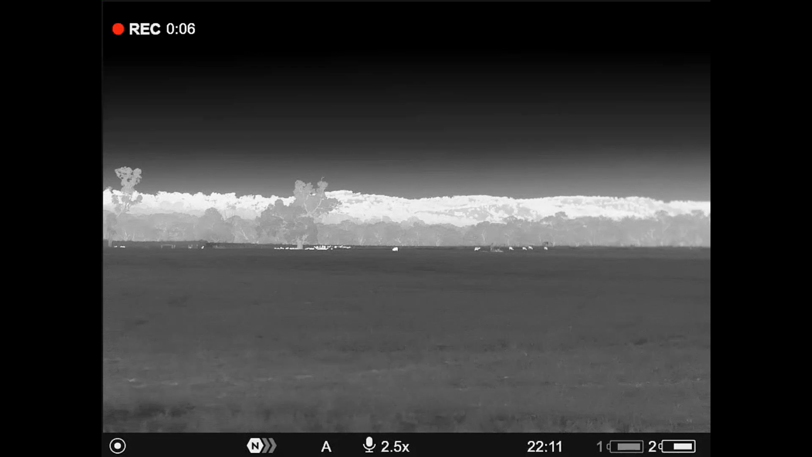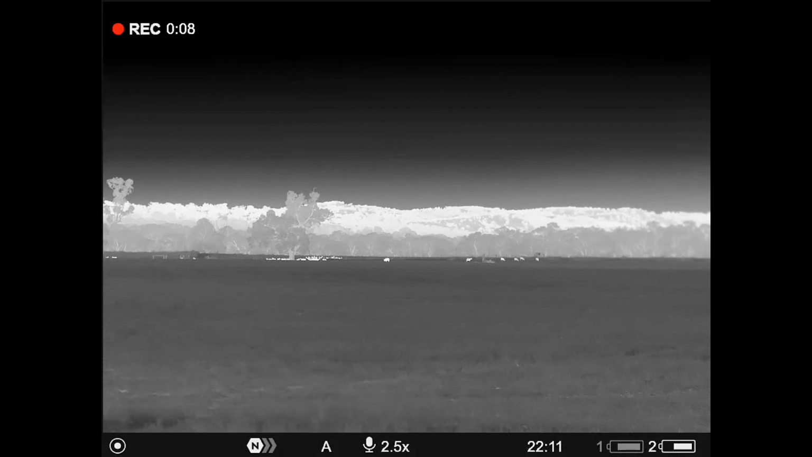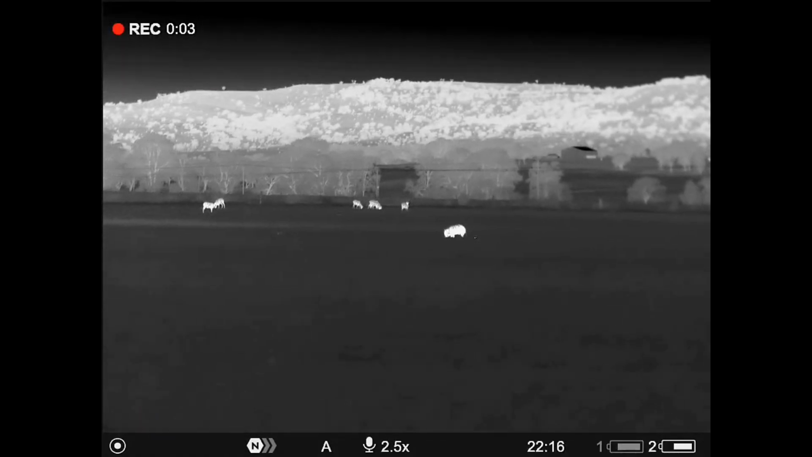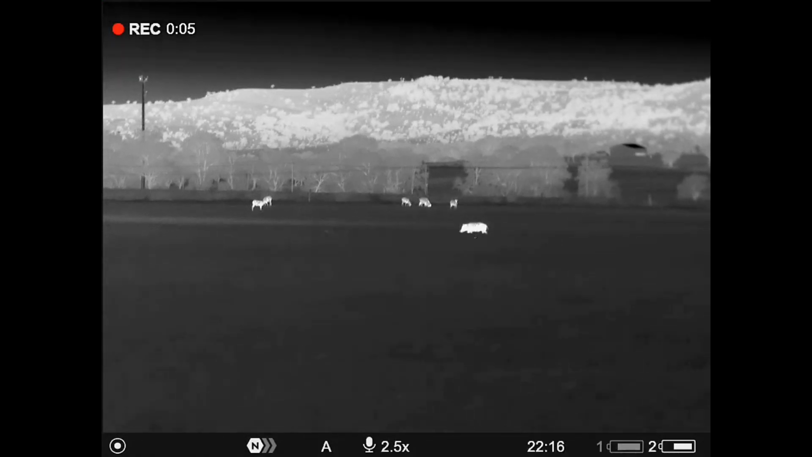This is the first pig that I shot for the afternoon, so we've gone to red mode because he's got a rather large hole just under his ear there. Mostly sheep in this paddock, but centre frame there, that's not a bad looking boar. There's our e-bike. This guy does not give a stuff.